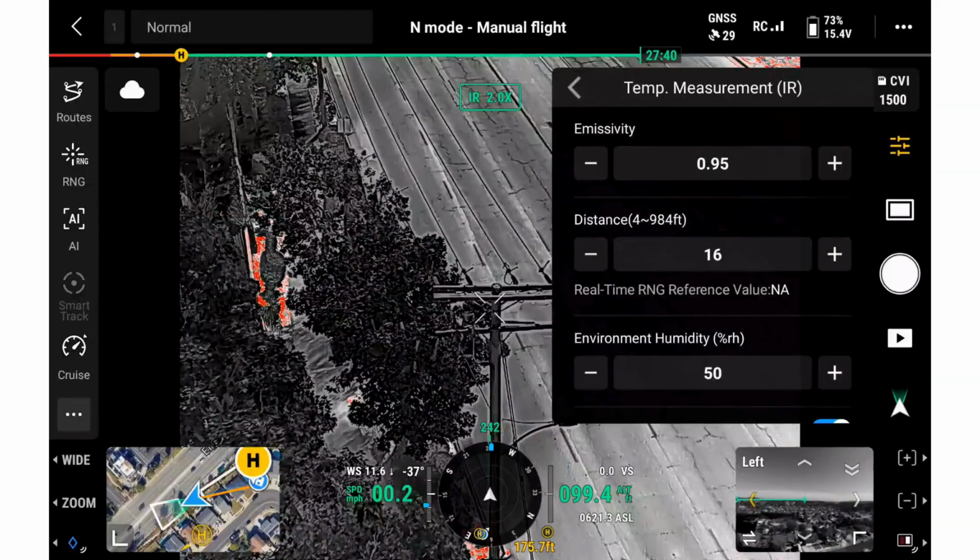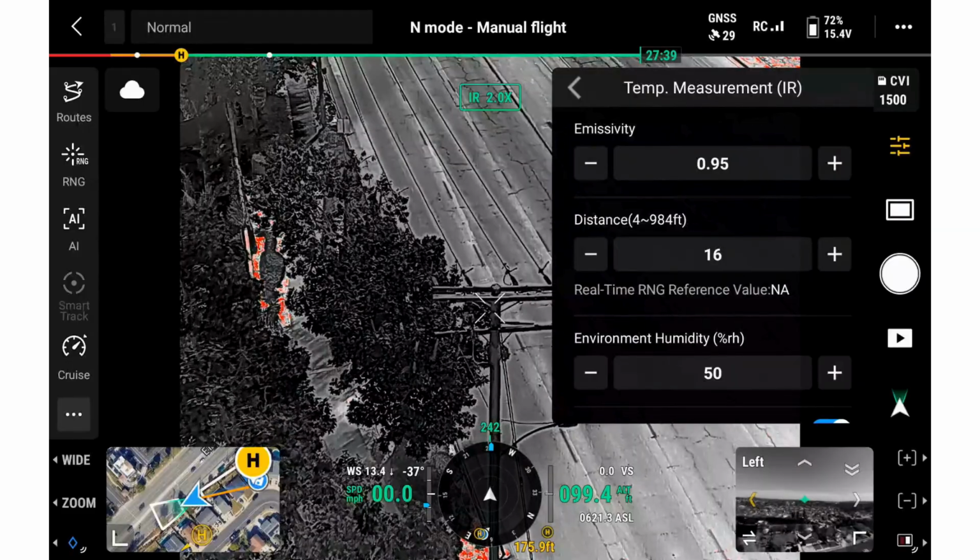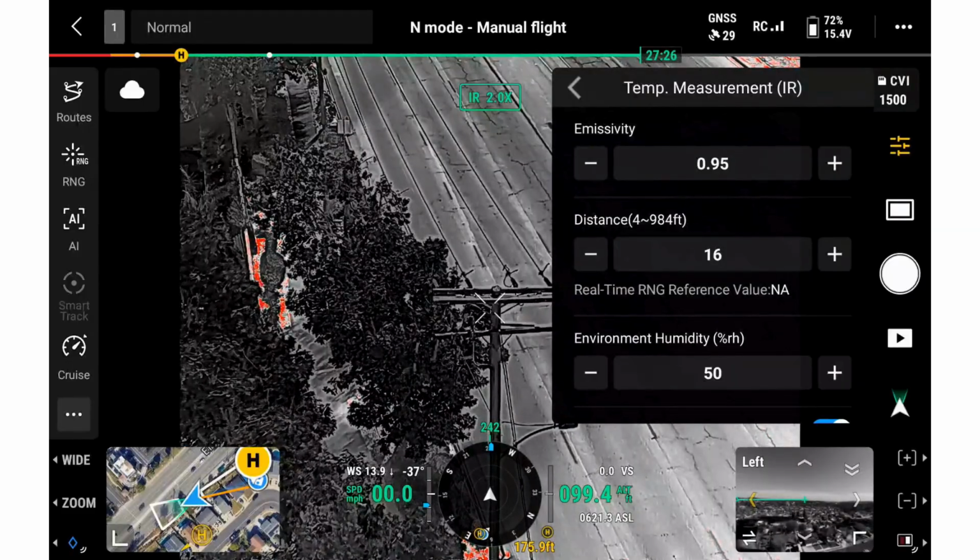Distance. Set this close to how far the drone is from the target. If you are about 30 feet away, set it around 30 feet. This matters more when measuring from further away.